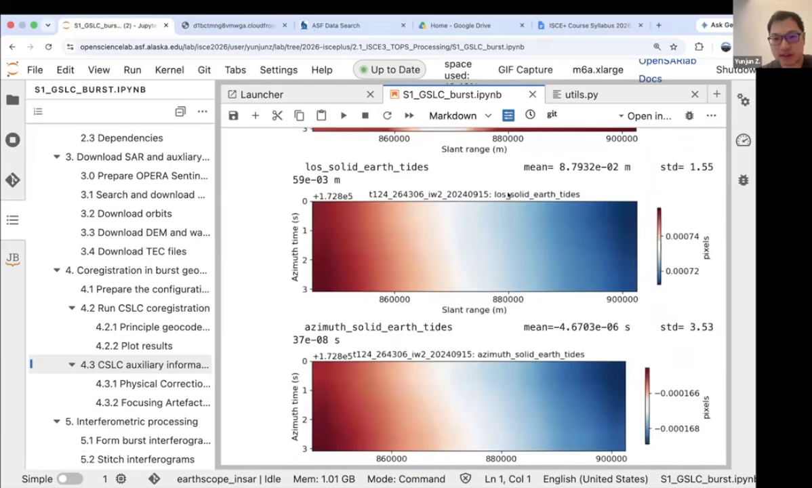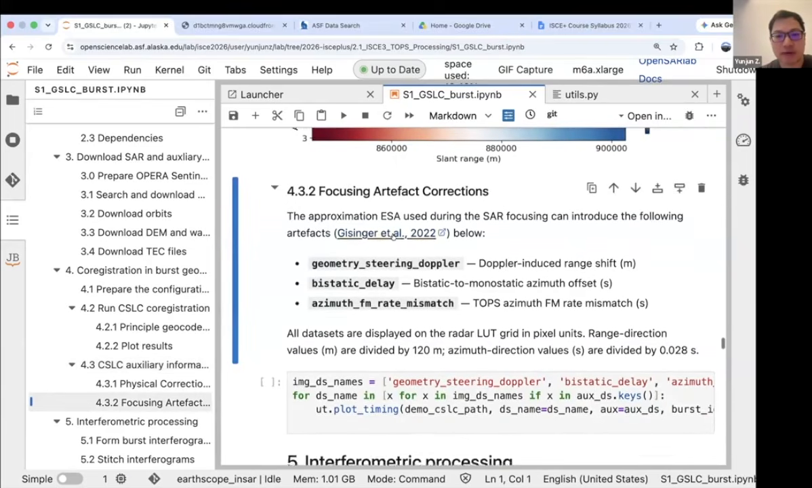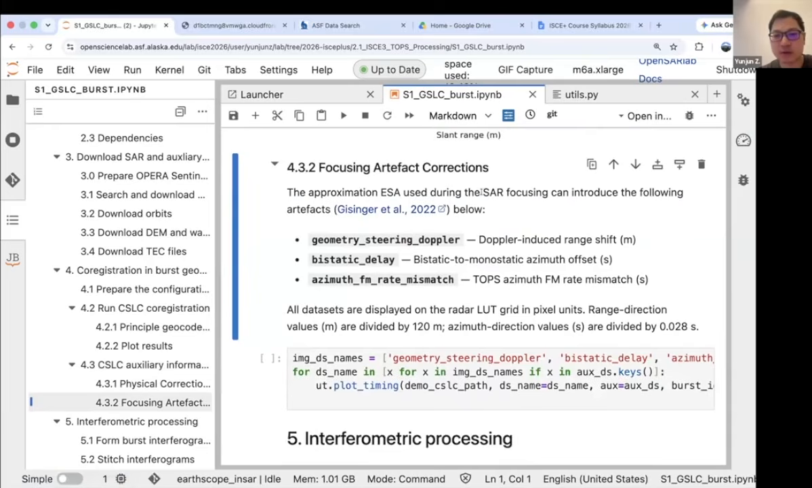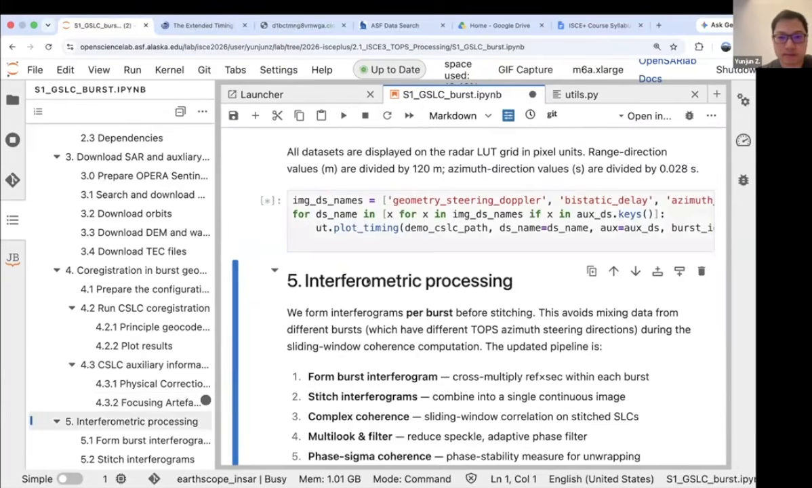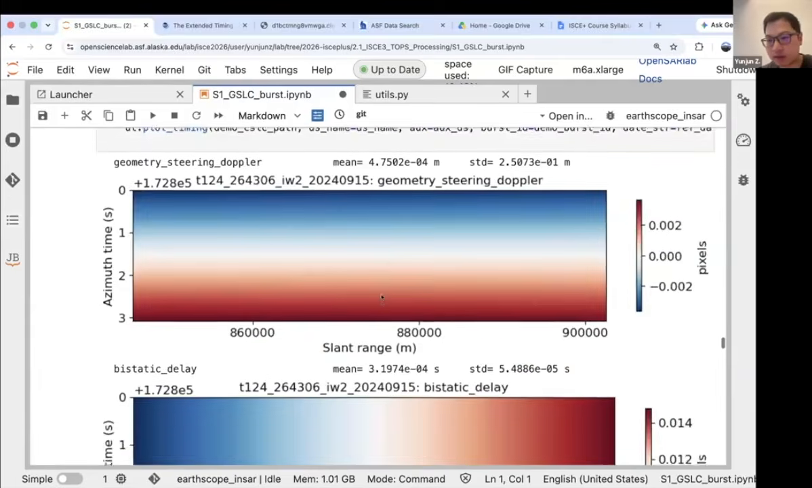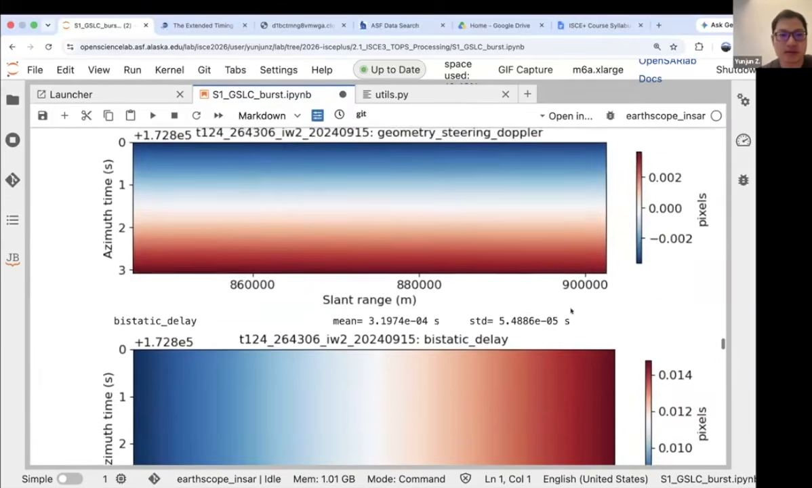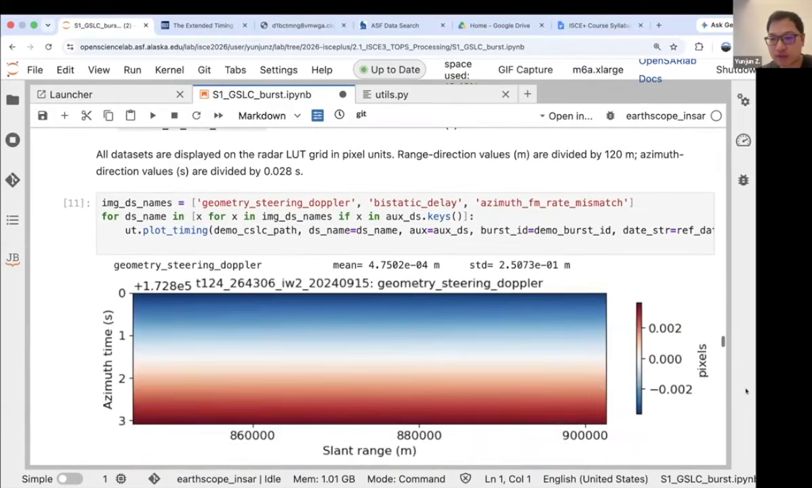The latter two are the solid Earth tide in the range direction and in the azimuth direction. For the focusing artifacts, you can find very detailed explanations in Gisinger's paper. If you click it, it will bring you there. And this is what it looks like. All of these are in units of pixels. These are the Doppler-induced range shift in pixels, which is really small.